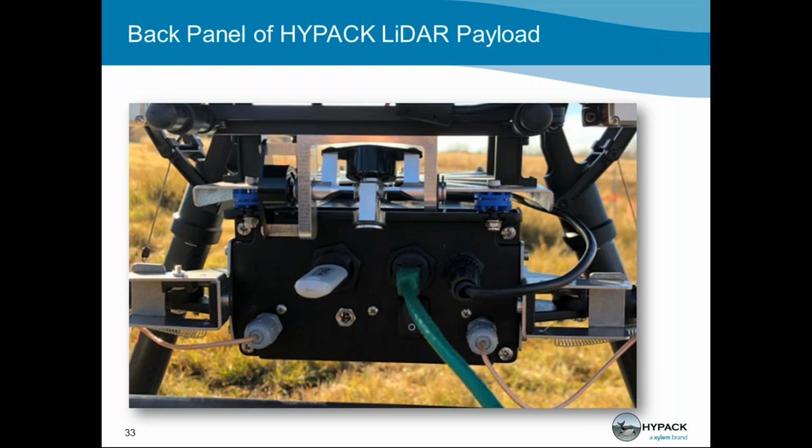We also have an Ethernet port, as you can see. You can use this port to connect the payload directly to your personal computer to initialize software for the SVG, the Velodyne, and to initialize HYPACK. You can mission prep in HYPACK and start logging your data. This Ethernet access gives you easy access to your data and your mission.